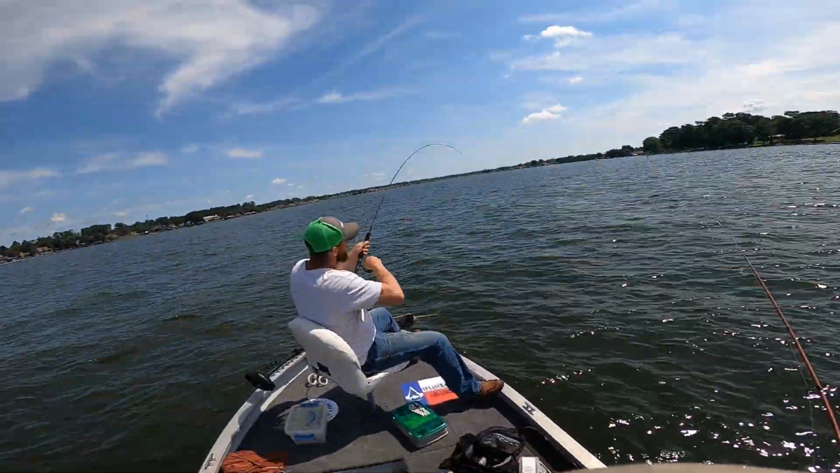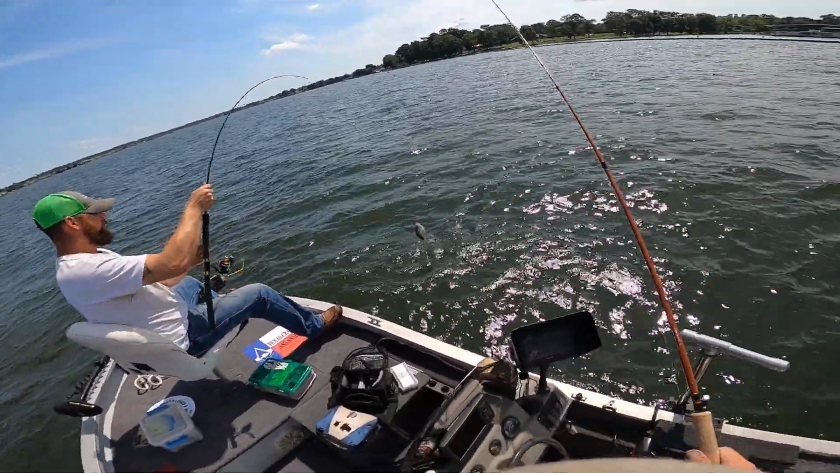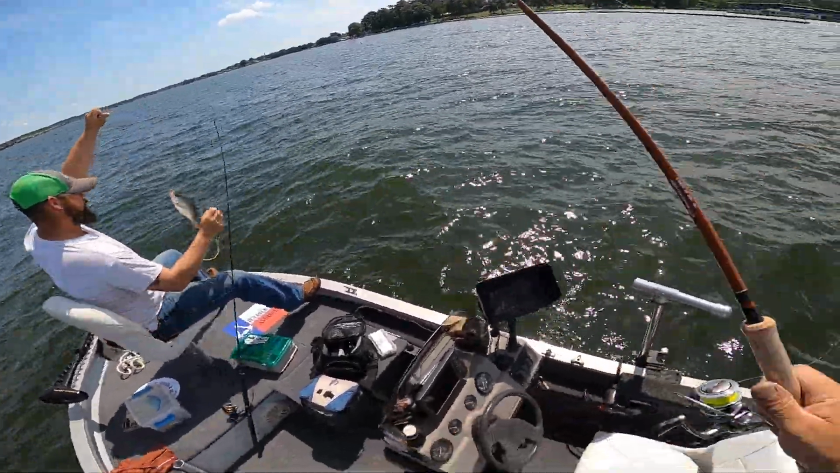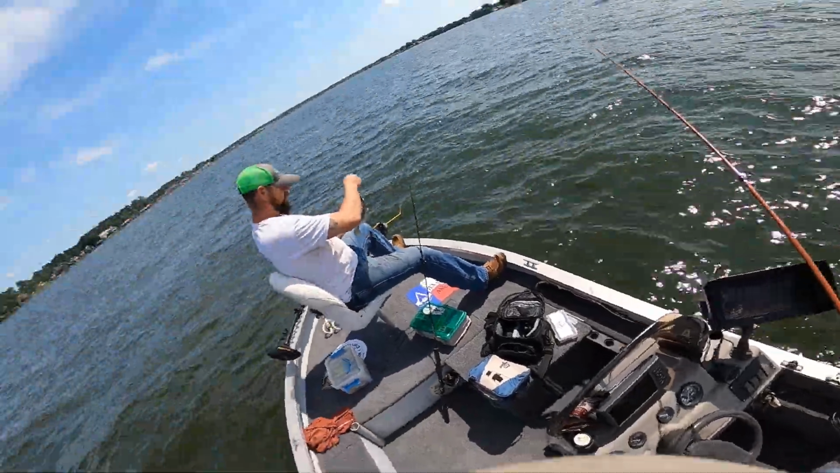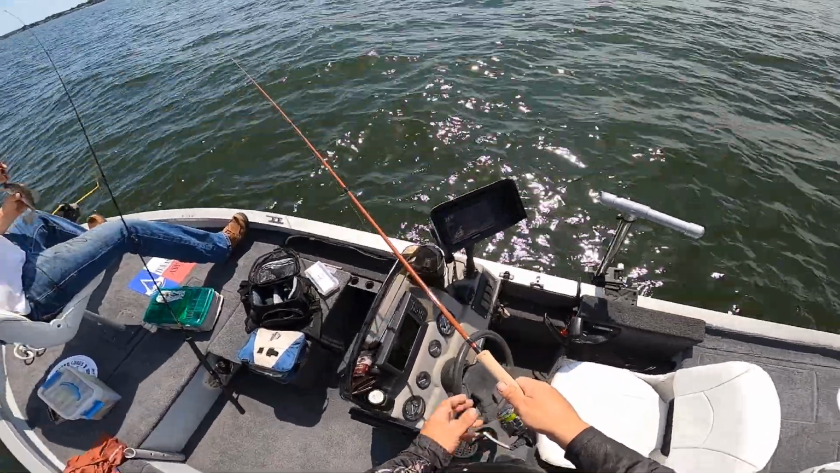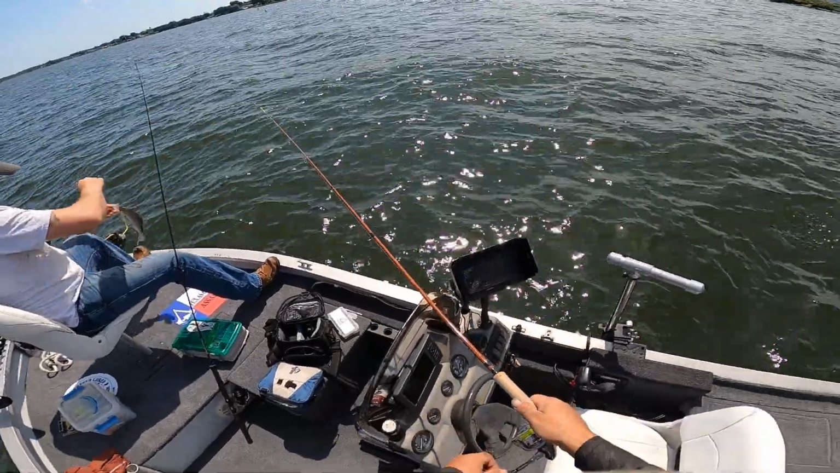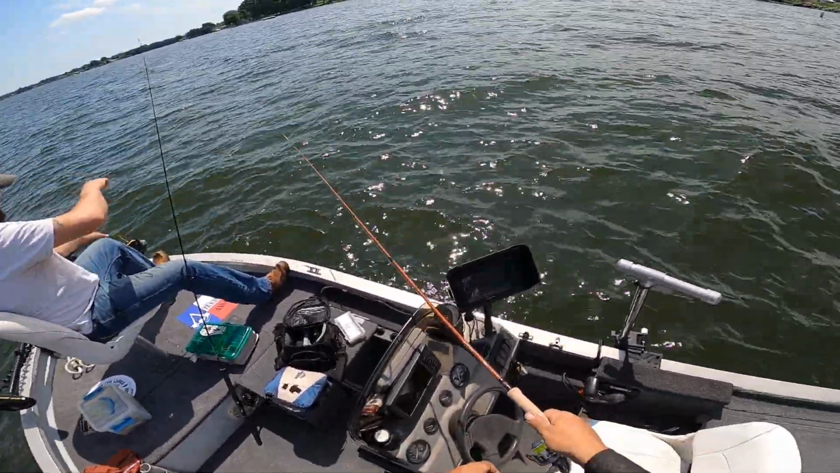Oh no! Is it possible? Did Wool get one? Look at that. Baby. It's a crappie though. Little baby. But yeah, bass, brim. I don't want a crappie. I'm satisfied. Caught a crappie, man. Gonna be out here on video with the crappie king, not catch a dadgum crappie.